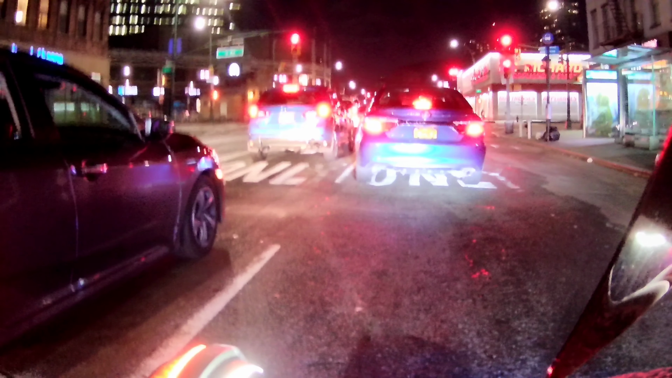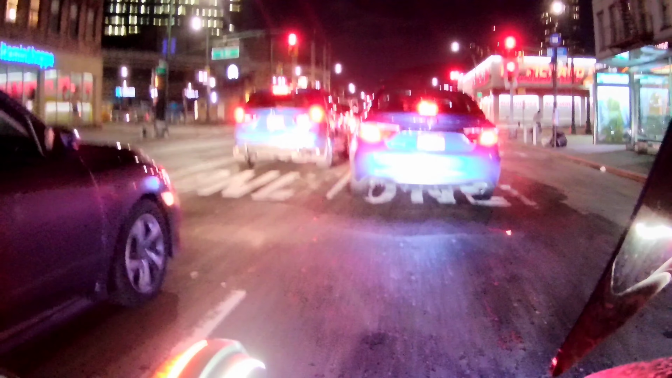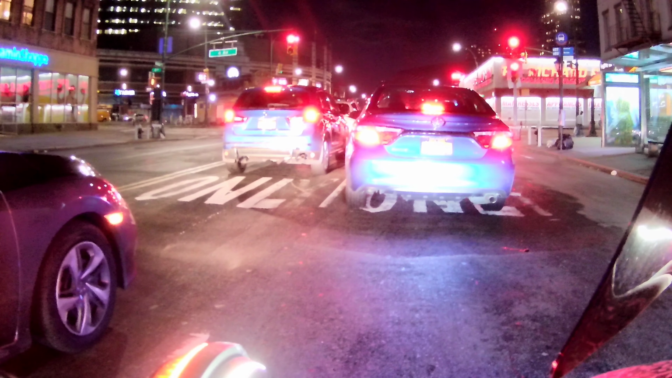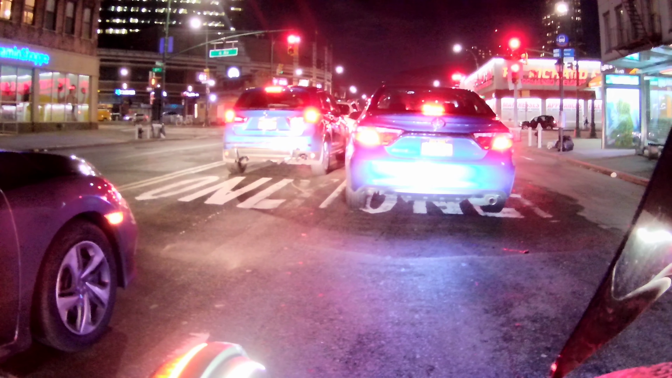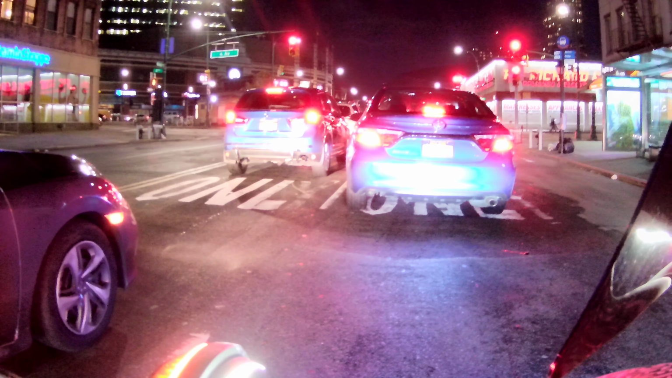Lockdown and quarantine, nothing's going on in this neighborhood. So the congestion around this area is insane.